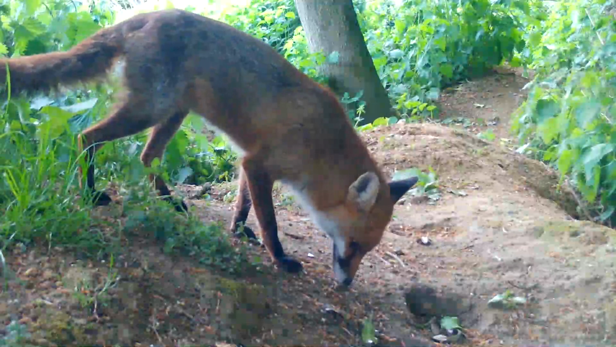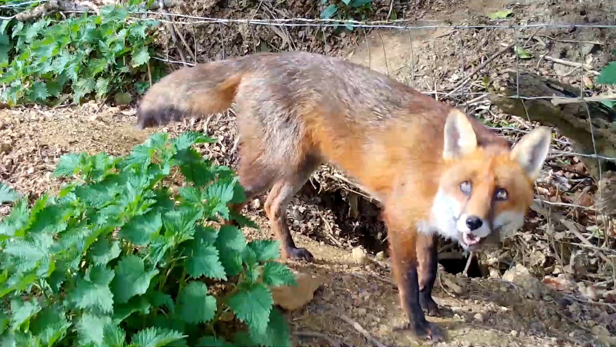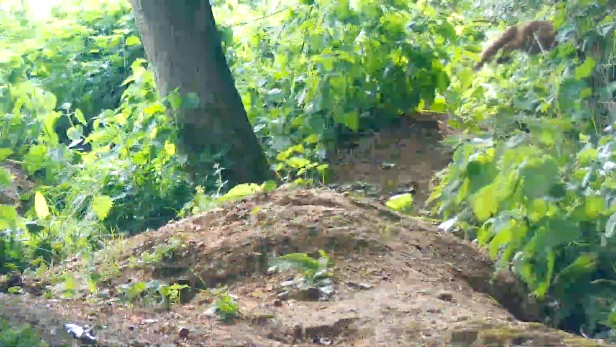Also, I finally managed to record some footage of the fantastic Mr. Fox, and he's a pretty striking looking boy, and he's been busy catching voles, which you can see in this clip here, and just draw your attention to the side of his mouth. Now, I can only assume that he's going to cache that vole somewhere for later, or he's going to be taking that back to a den, which is also known as a fox earth.